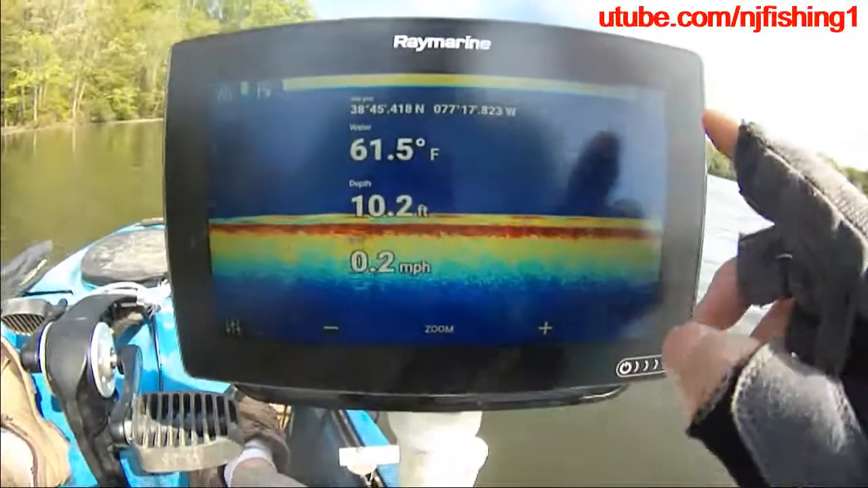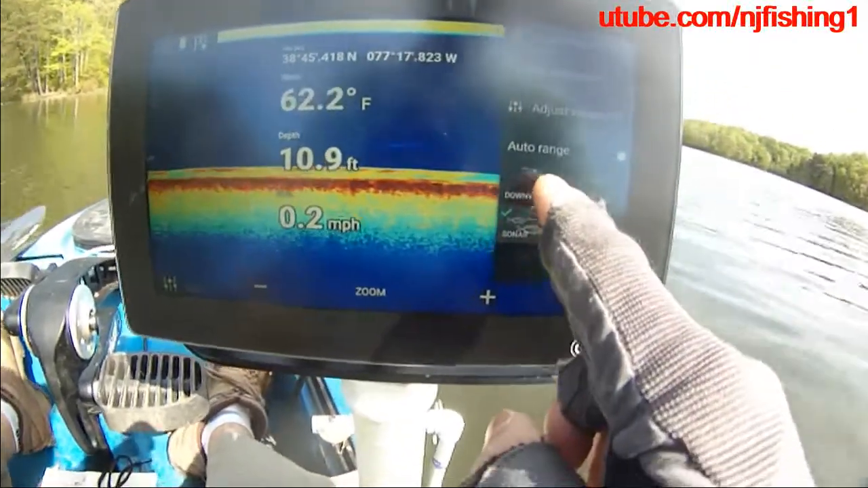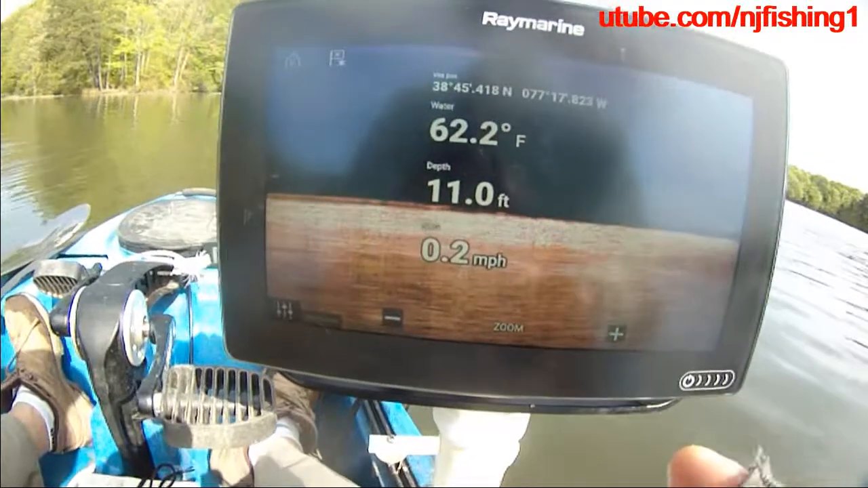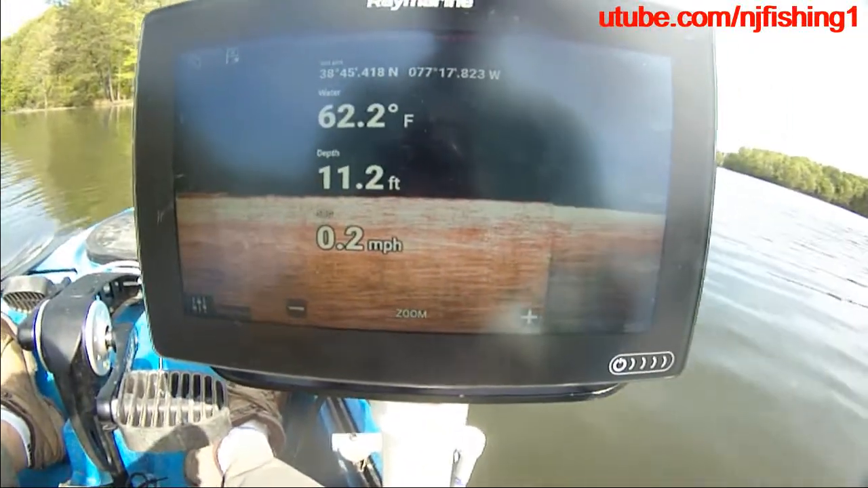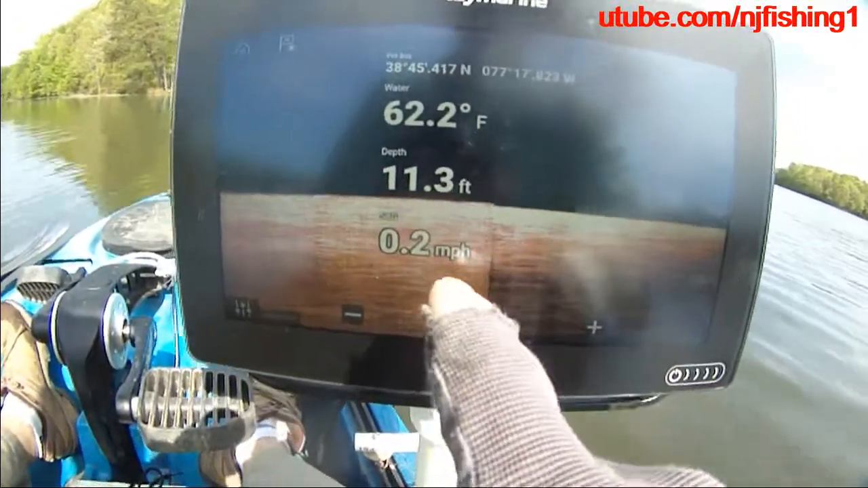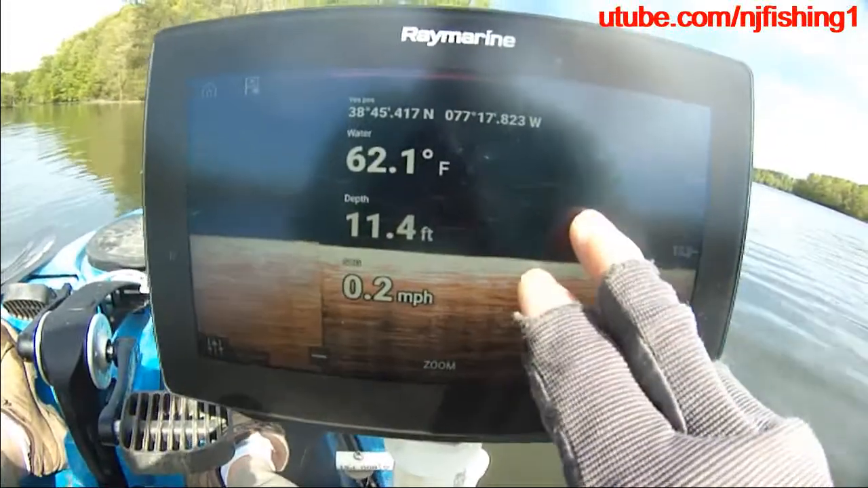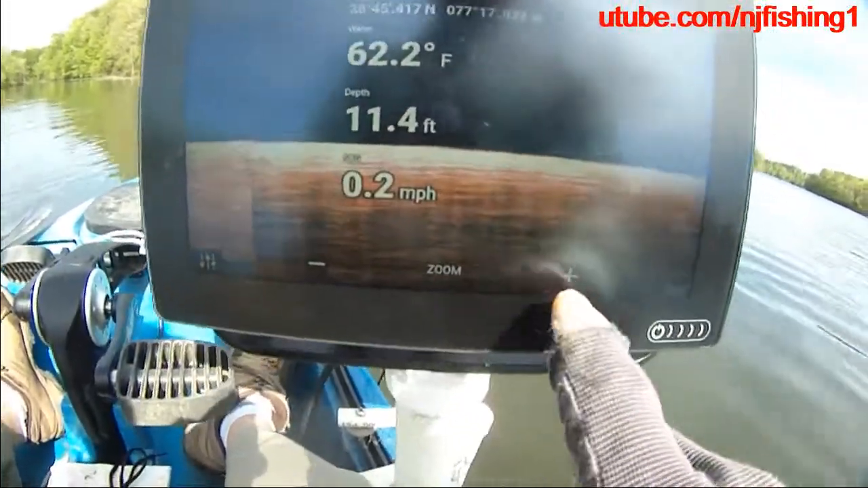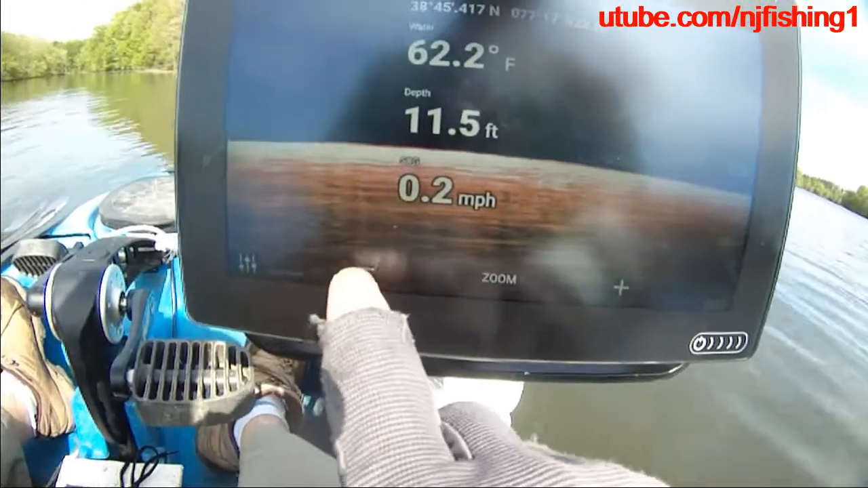So what I want to do is change to one single fish finder, which is the downvision, to see how much power I need to run this downvision. Okay, so you can see I'm at 11 feet deep and 62.2 degrees, and that's the GPS. And I can zoom in and zoom out on this.